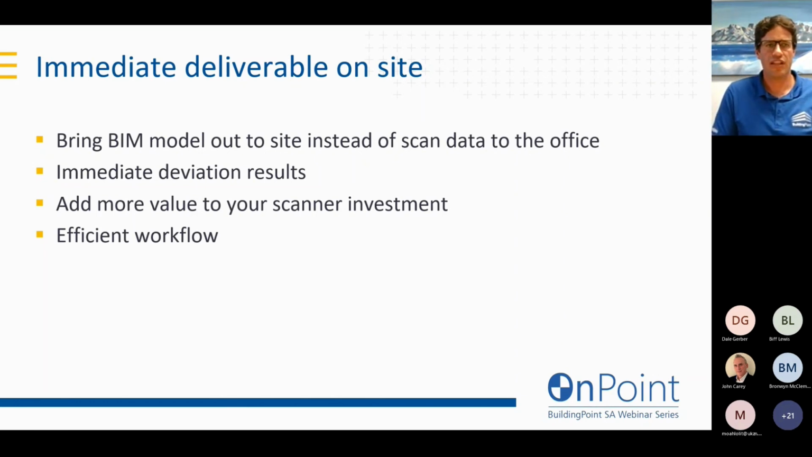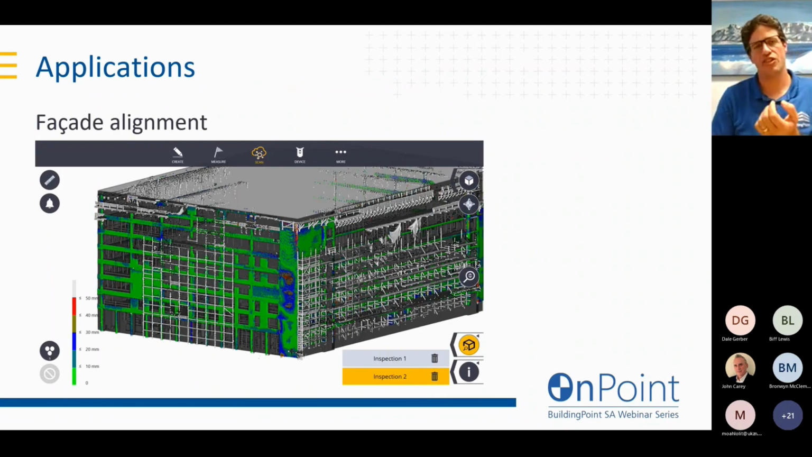So that definitely adds more value to your scanner investment. There are so many more applications that you can use it for, as opposed to just data collection. It can be used in a very efficient workflow for QA, QC. Some of the applications we come across that we find have been useful are usually things on the critical path of a construction project, like checking the alignment of your facade before that goes in, checking to see if your slab edges are aligned before the facade goes up. These are things you don't want to surprise you later on as your project goes on.